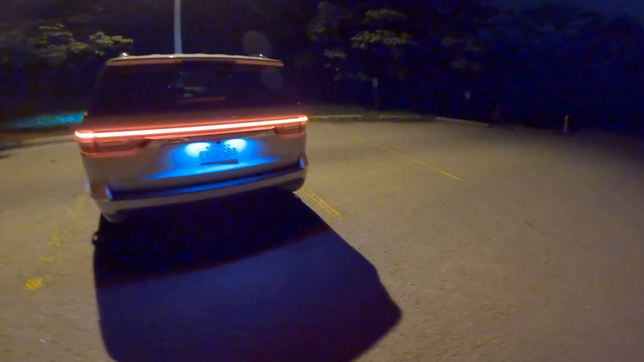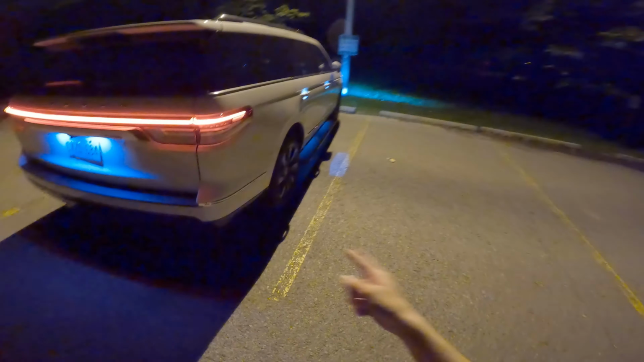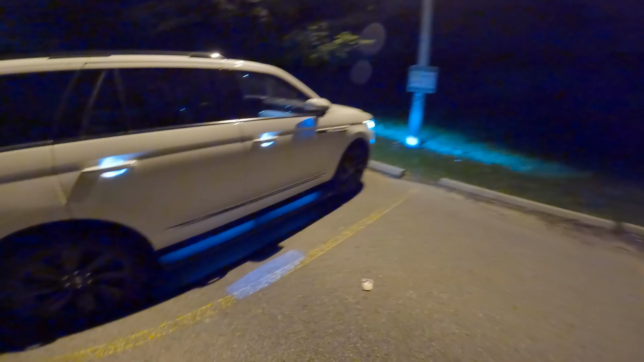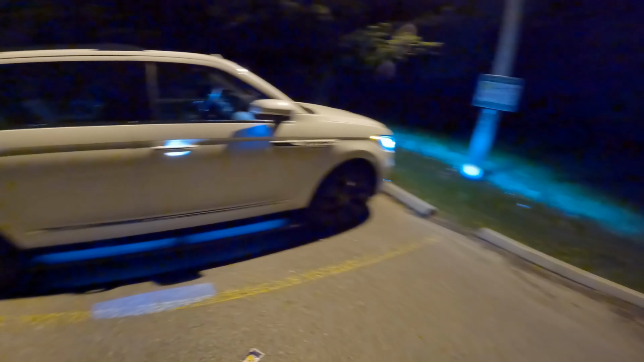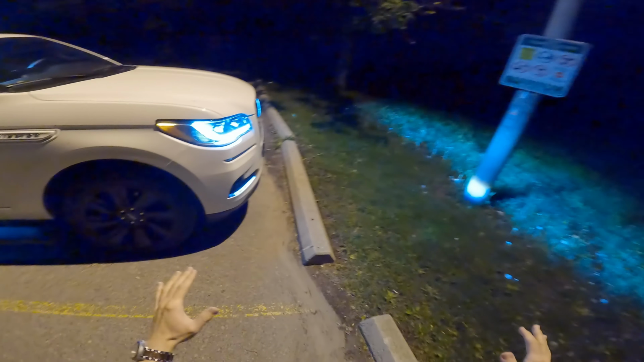In addition to that, we of course, as always, are going to do an emergency braking scenario just to see how well the brakes work here on this 2022 Lincoln Navigator. And other than that, it's just going to be a relaxed little drive. We're going to take a look at the ambient lighting and just enjoy the ride.